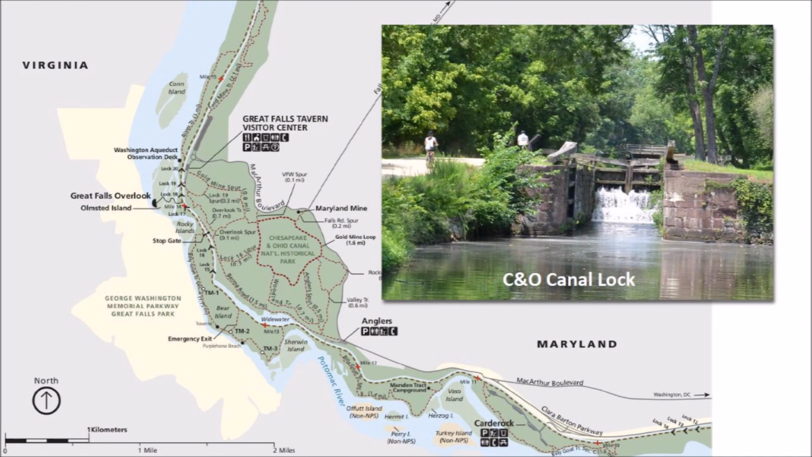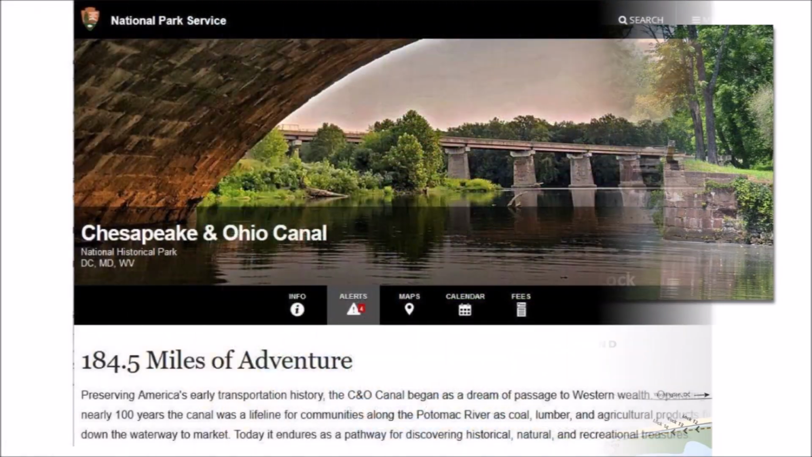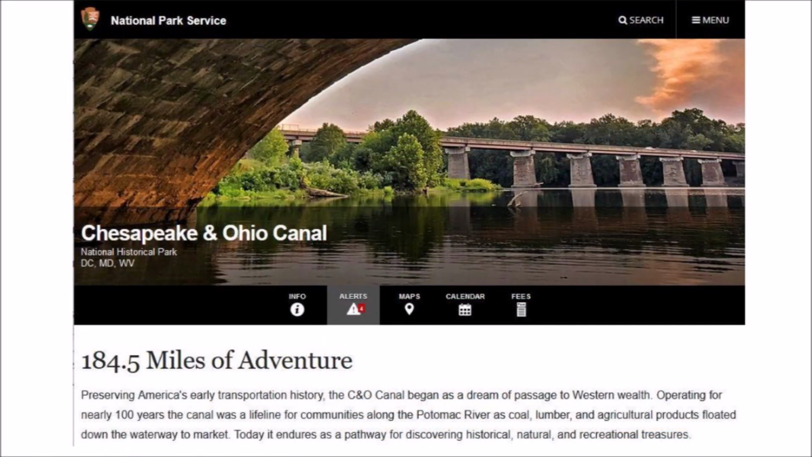The Chesapeake and Ohio Canal, or C&O Canal, along the Potomac River established a system of locks that made it possible to navigate westward beyond the fall line. Some of these locks still work today. The National Park Service maintains 184.5 miles of trails along the C&O Canal. The trails are used by hikers and cyclists. Picnic facilities are available at many places along the route.